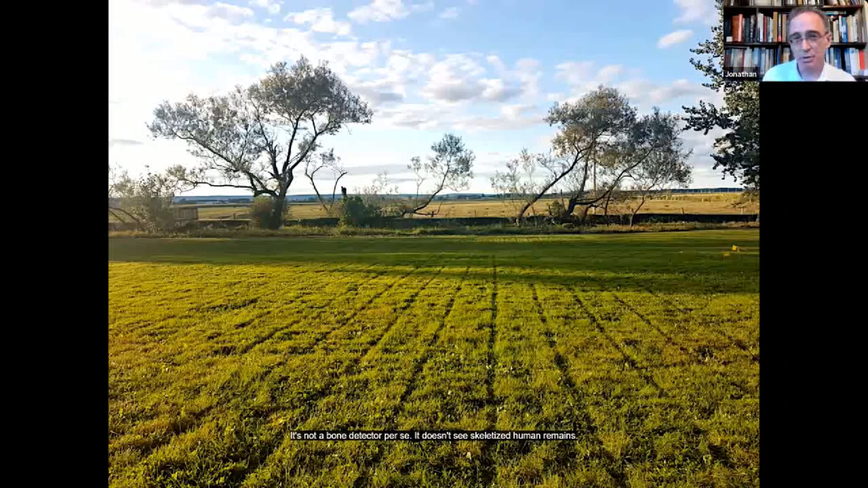It's not a bone detector per se. It doesn't see skeletized human remains, and there's no way to directly assess the identity of the individual in the grave. All we have is this proxy of spatial patterns. Now we can draw inferences from those.